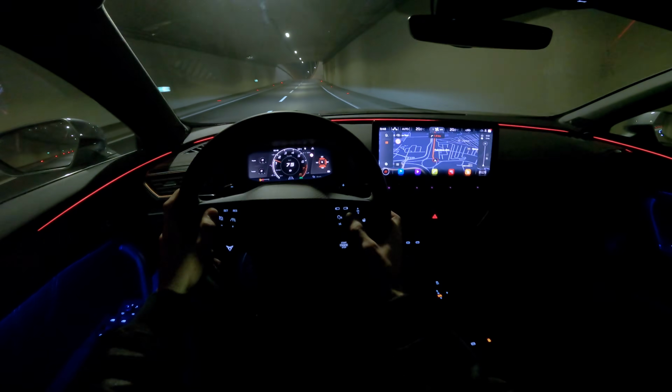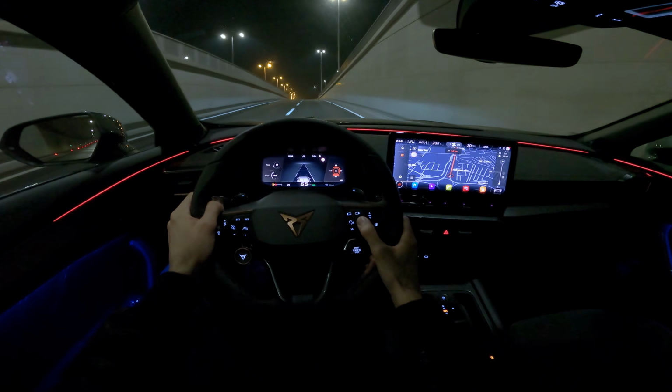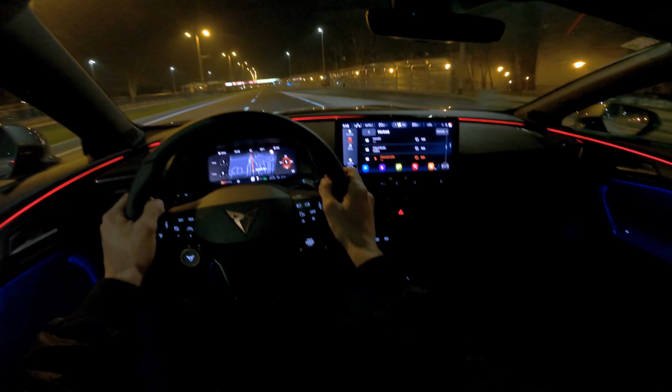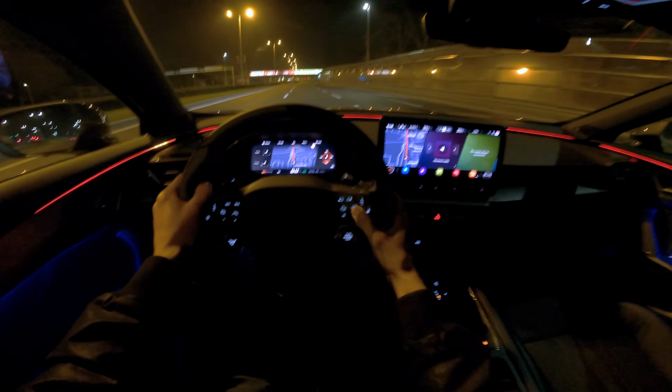So I can also switch the view. You can see it in the middle if I'm playing music or something like that. So that's nice.